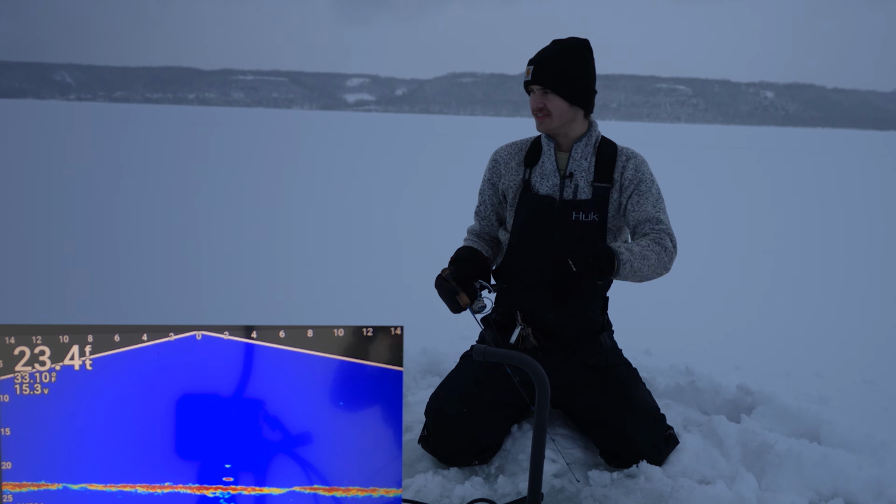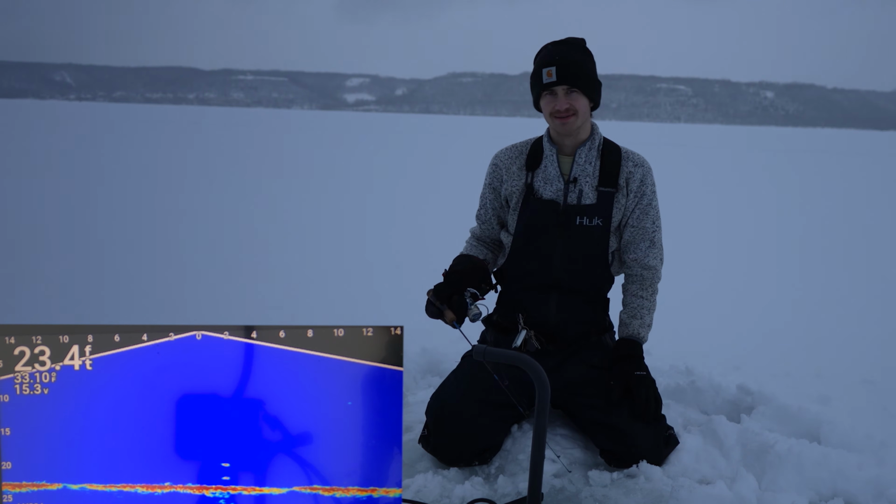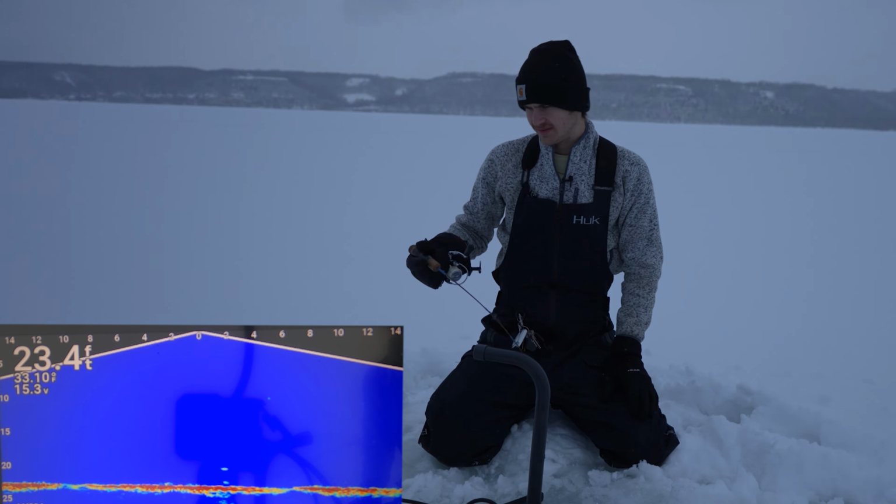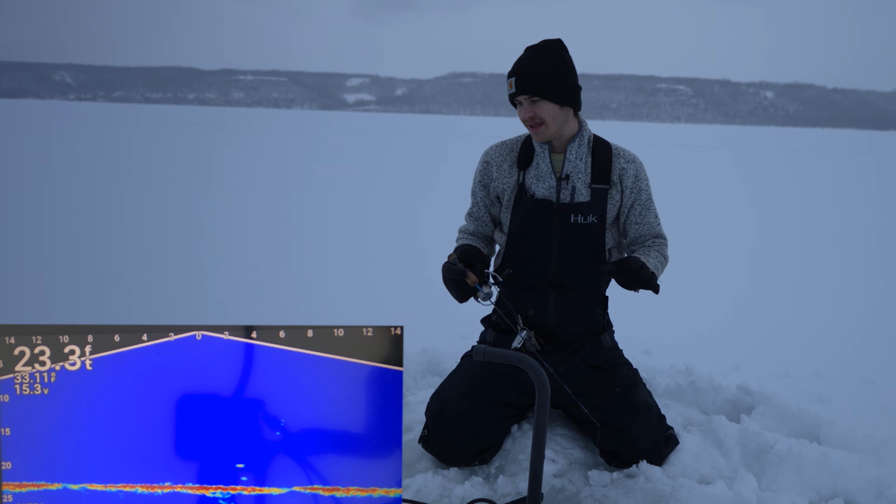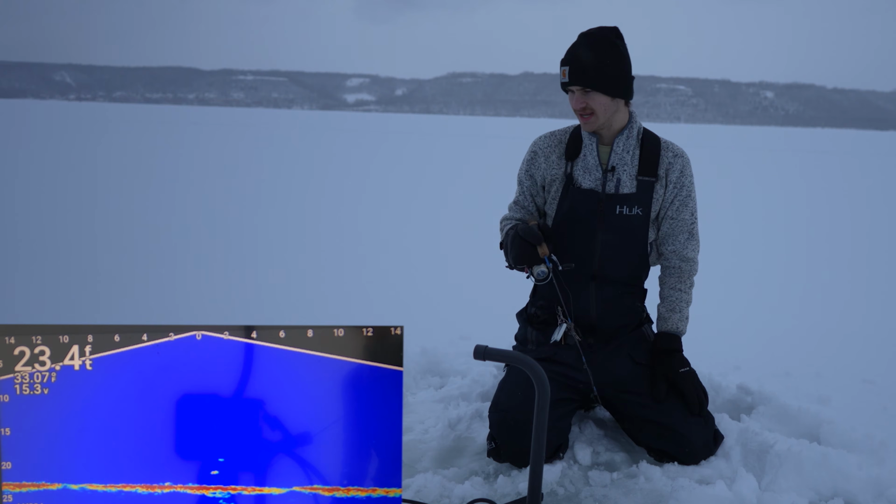See if it's any different than 25 feet to our right. My guess is, yeah, it's gonna be a little bit different here. I'm gonna work it maybe a little bit more aggressive. Give it some hard twitches. See if maybe I gotta be a little bit more aggressive with these fish to bring them in. Because I know there's fish here, there's definitely fish down here. I'm thinking I might need to be pretty aggressive to bring in these fish, to get them riled up.